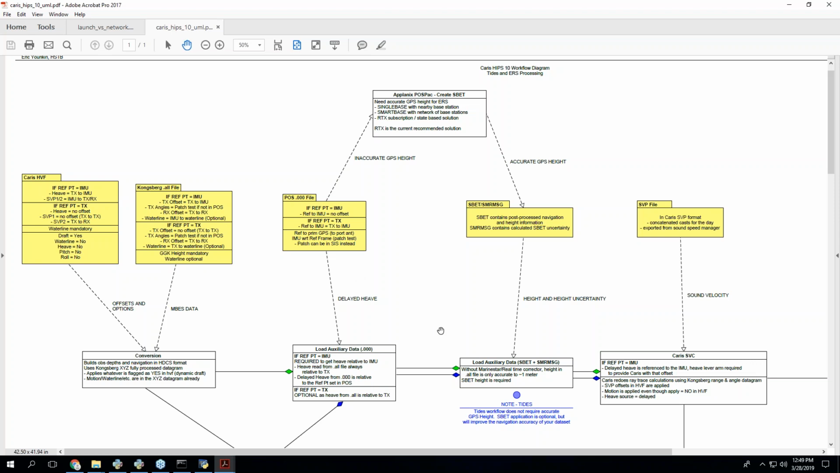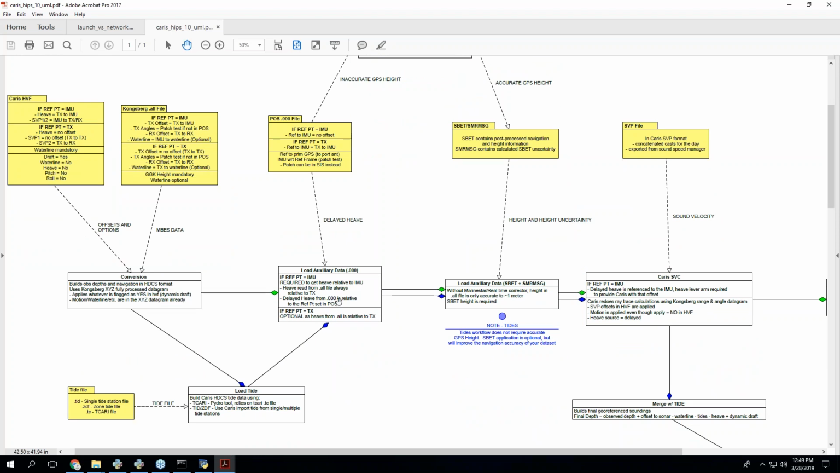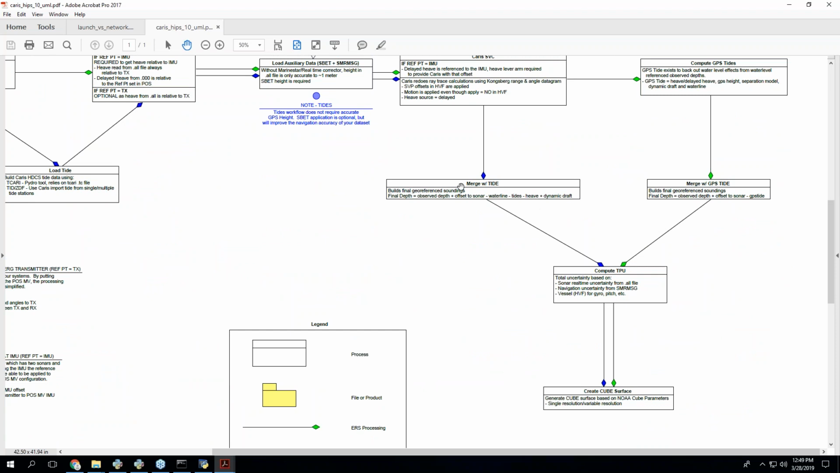But what I try to do is, at the very least, explain why you would set things up the way that we do, why you would check the things in these Keras processes, the way that we check them, and what do you get out? What does merge actually do? Well, it depends. If it's with tides, it takes your observed depths and it includes water level effects and your offset, of course. And then if it's GPS tide, it just uses the GPS tide, which is sort of the ERS way of accounting for the GPS version of your water levels.